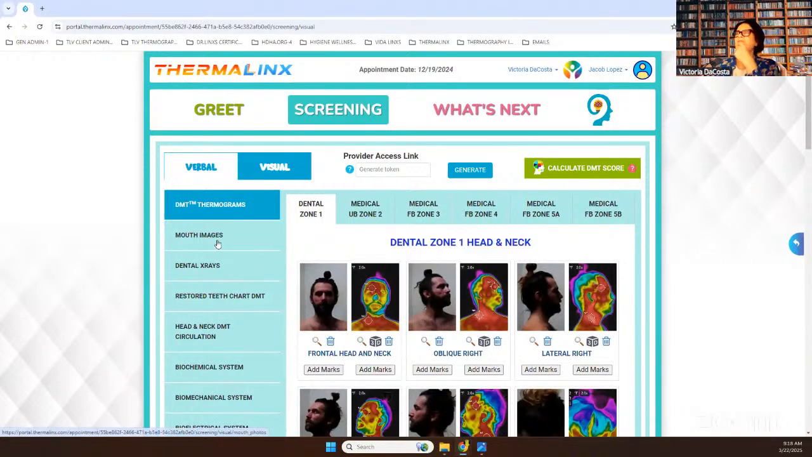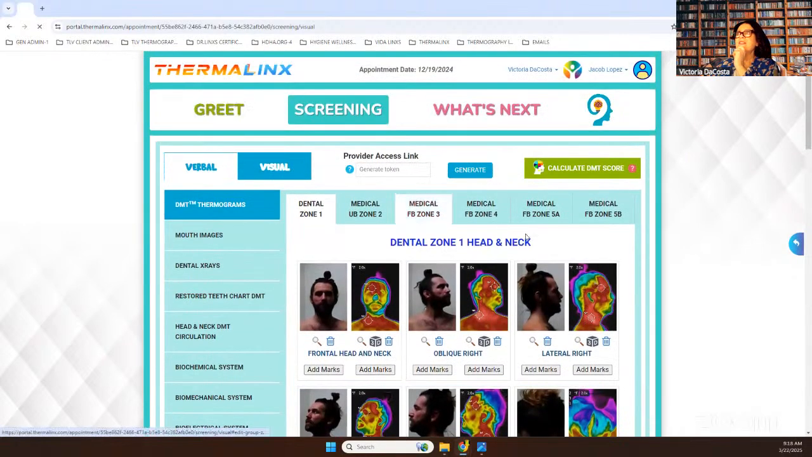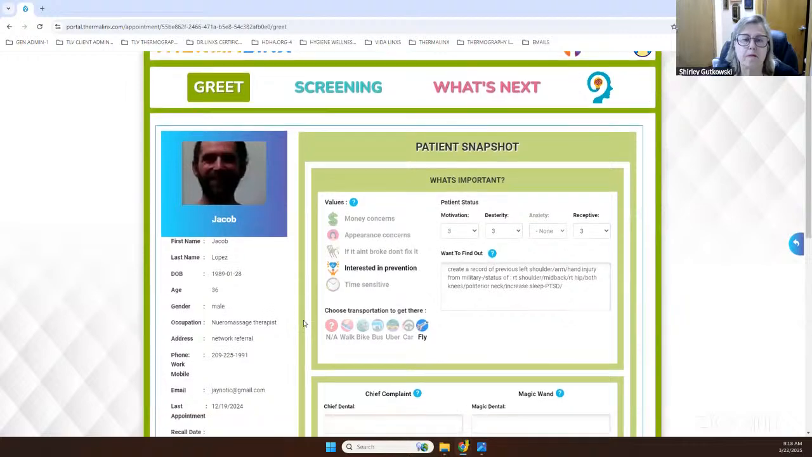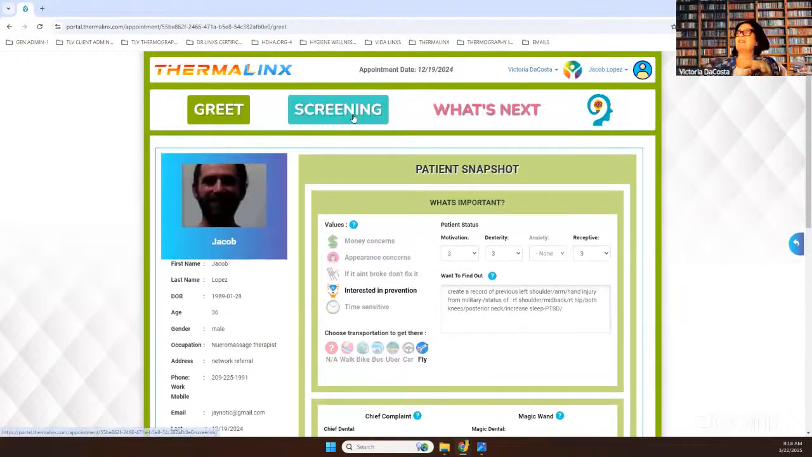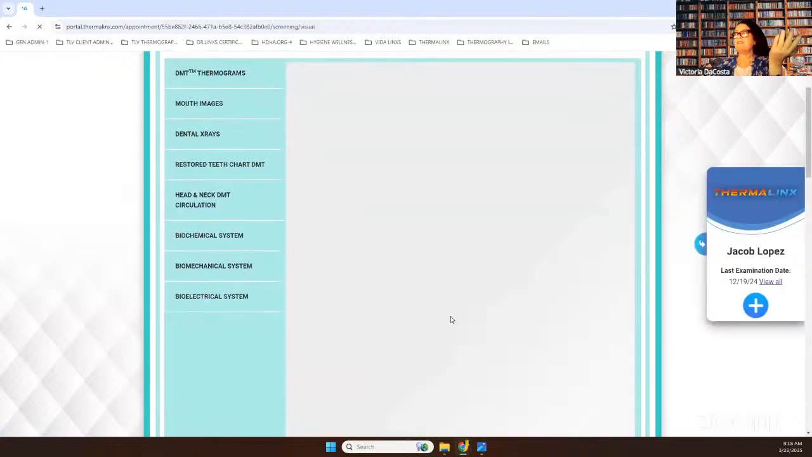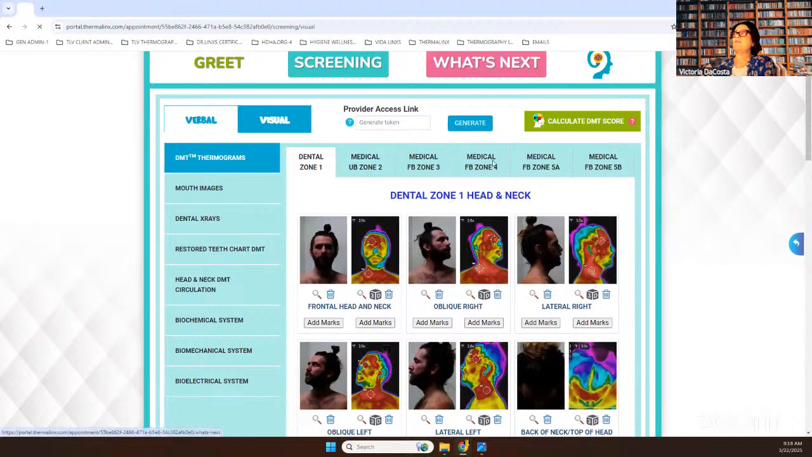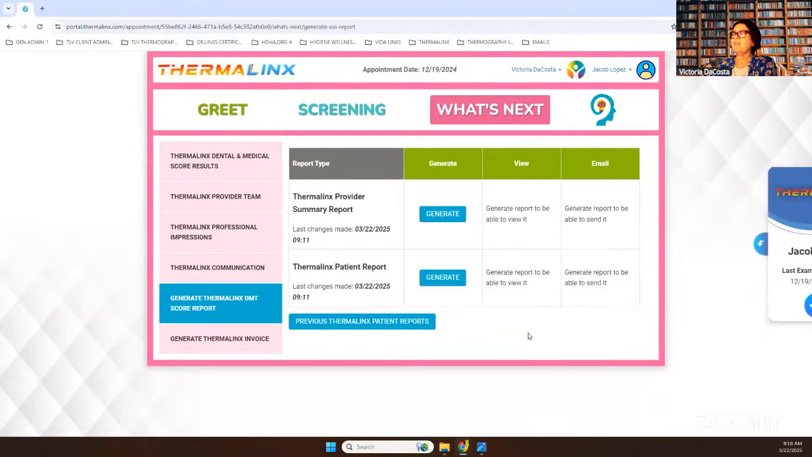One of the things that we can do is collect the knowledge in a dental hygiene visit. Could a dental hygienist collect this kind of screening visit in a wellness center? I've done it in a wellness center where I have the x-rays emailed to me and, like you said, do the report later. Now I have a report here that I can generate and give to the doctors.